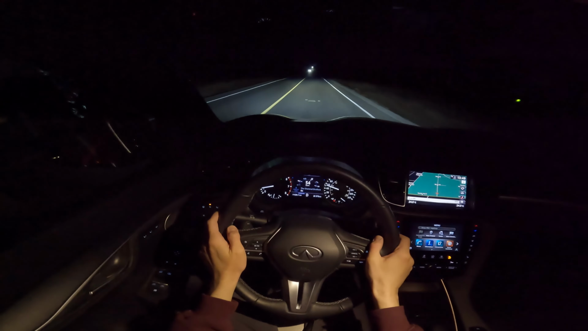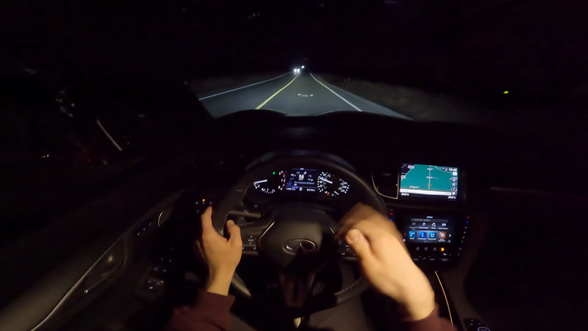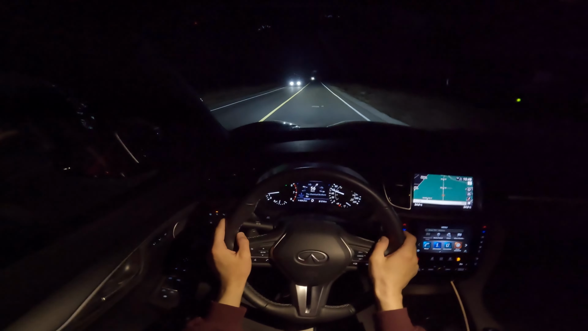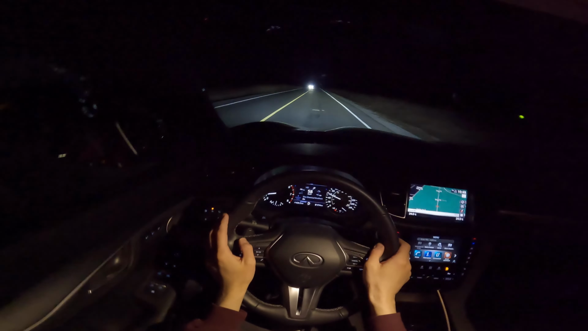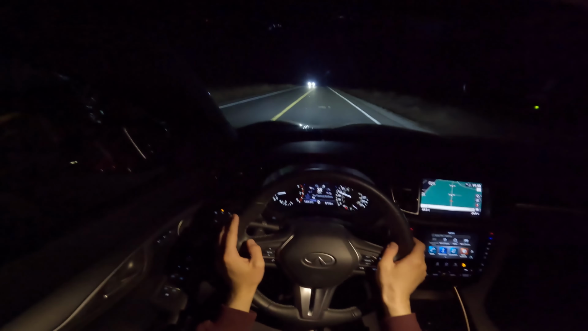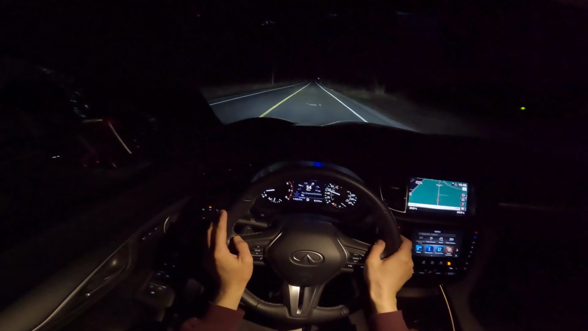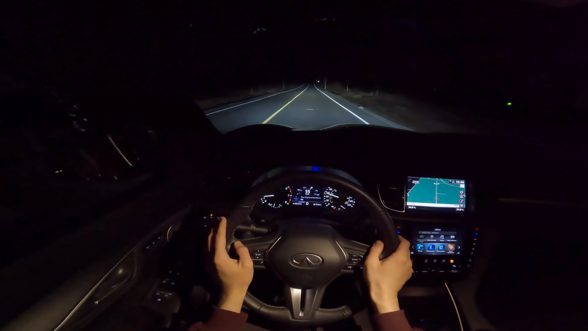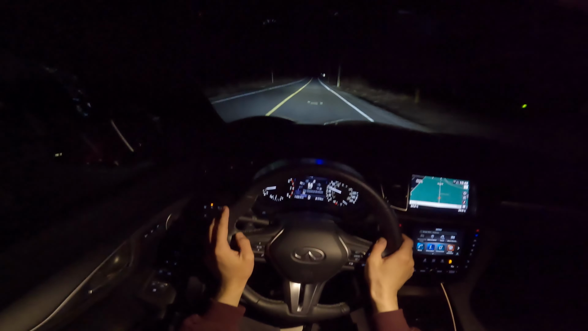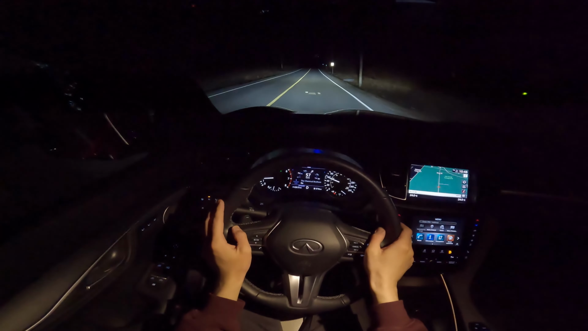Also, if I'm holding the steering wheel weirdly while turning, that's because I have to sit in a different position than I usually do for these POV test drives. So the steering wheel is higher, I sit a little lower, and that combination just makes my brain not work for some reason. And I would overthink grabbing the wheel. Anyhow, once we're over the crest up there, we can compare how well the lights illuminate the road and how well the high beams illuminate the road.